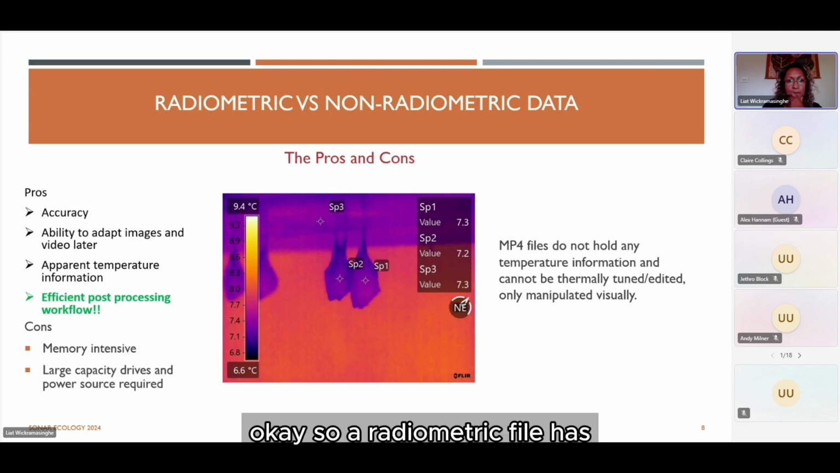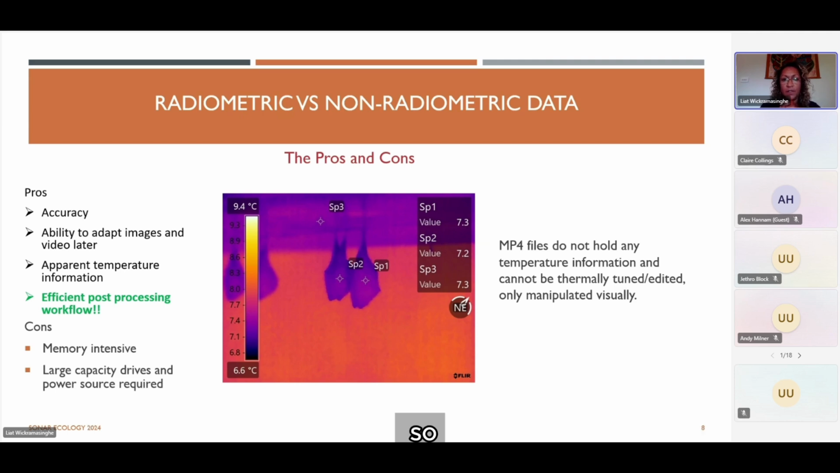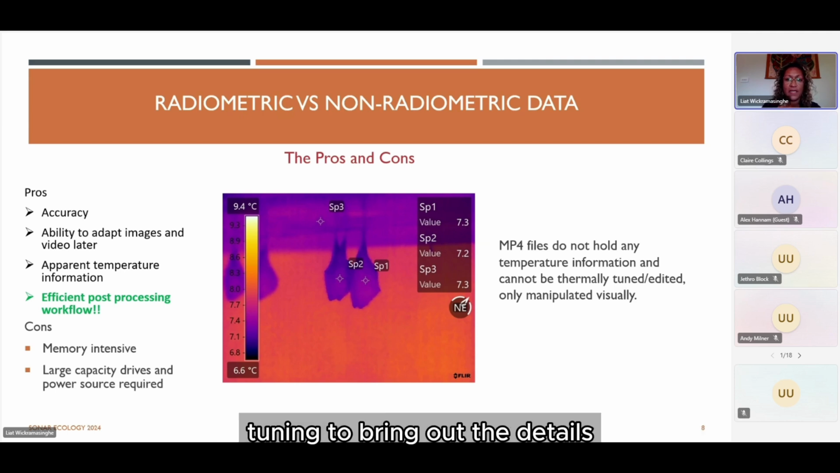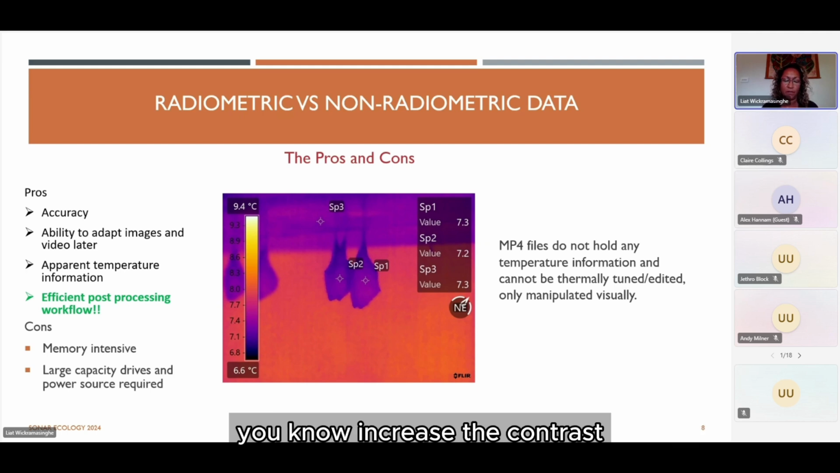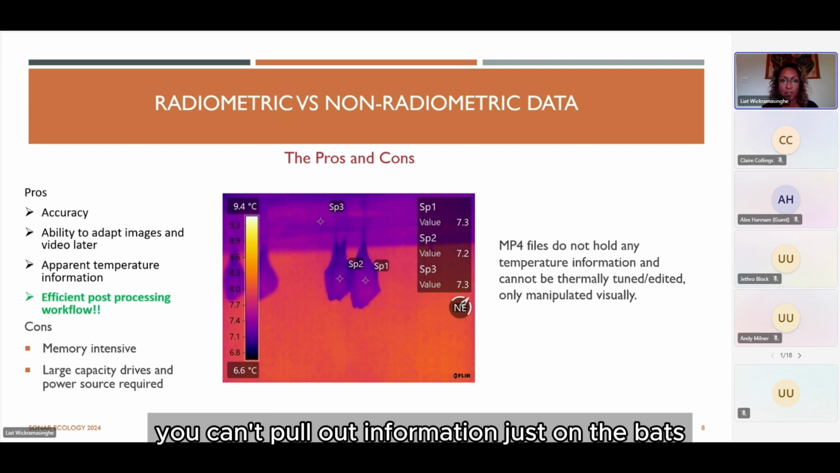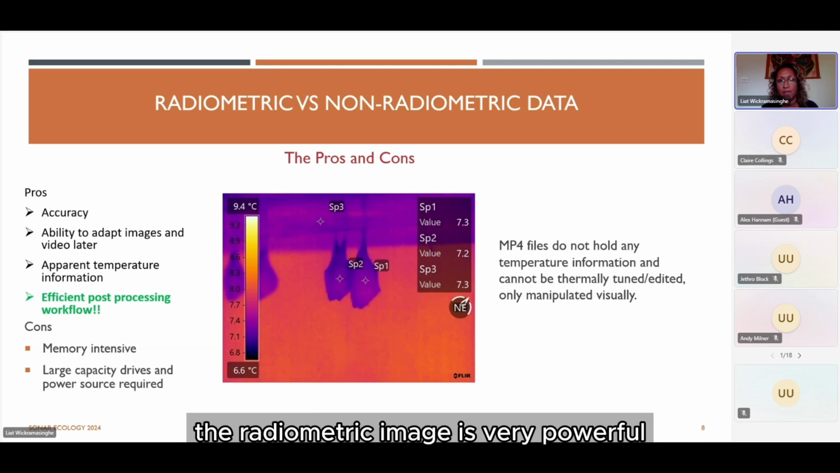Okay, so a radiometric file has that temperature information embedded into each pixel. So it allows the analysis and thermal tuning to bring out the details. If you're looking at just a JPEG, which is not radiometric, you can manipulate that image to a degree. So you can increase the contrast, but you're increasing that contrast across that entire scene. You can't pull out information just on the bats, and that's where the radiometric image is very powerful, because you can.